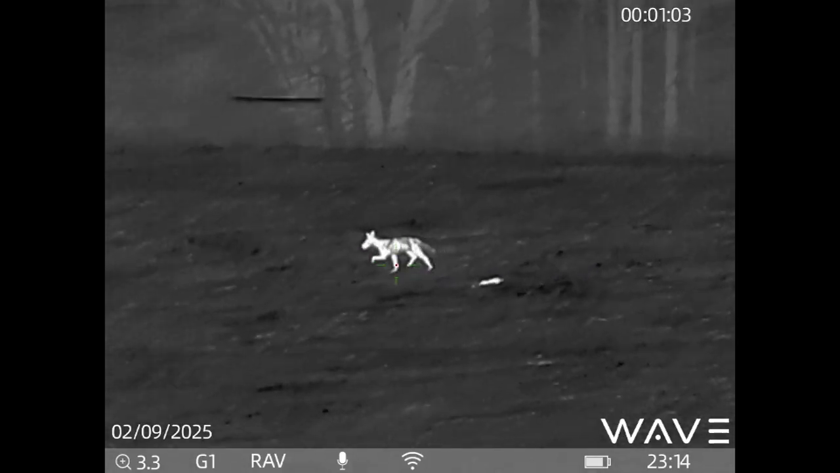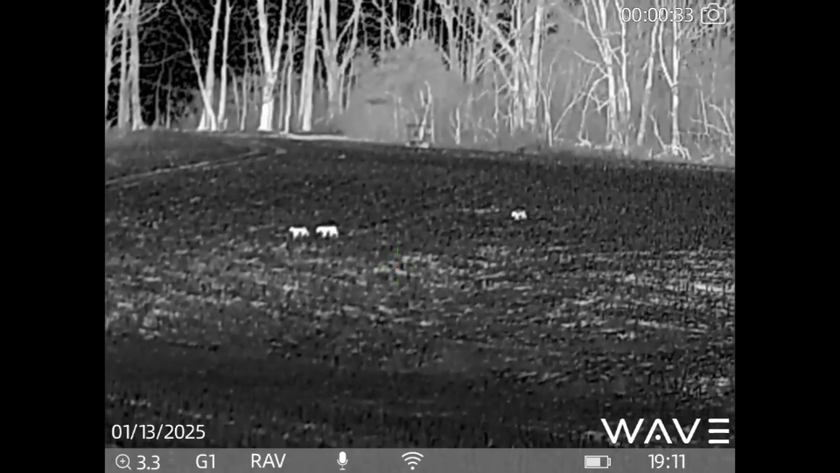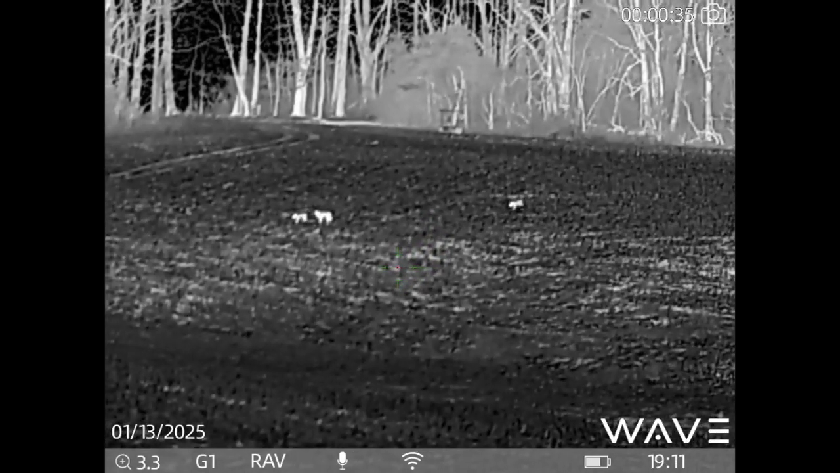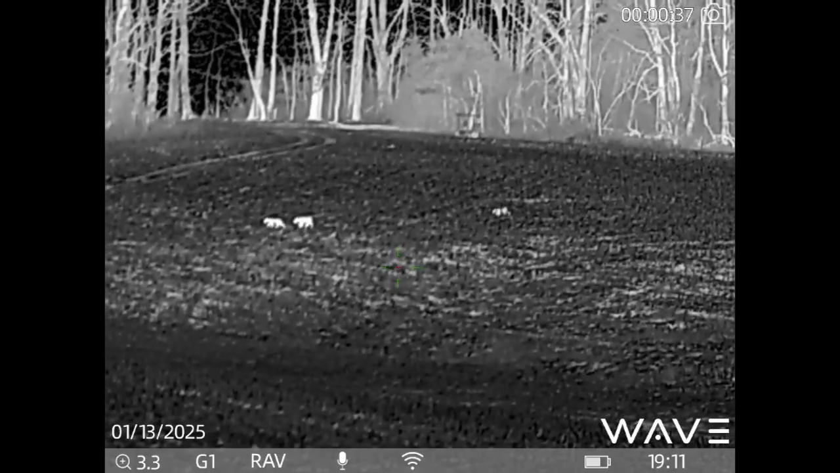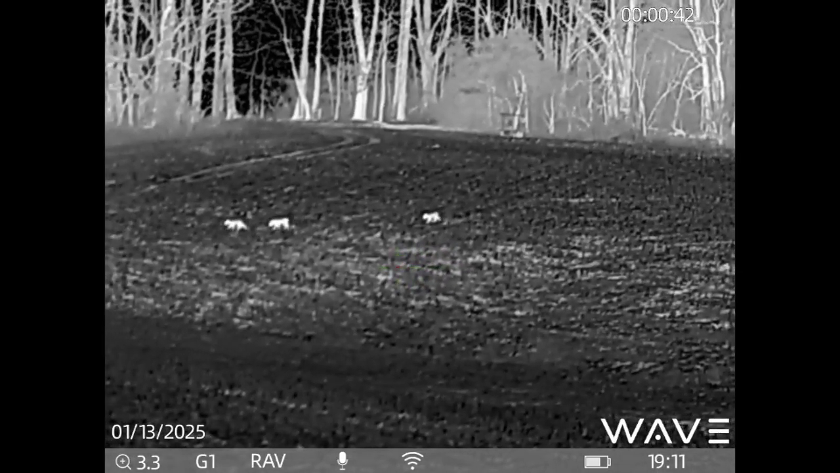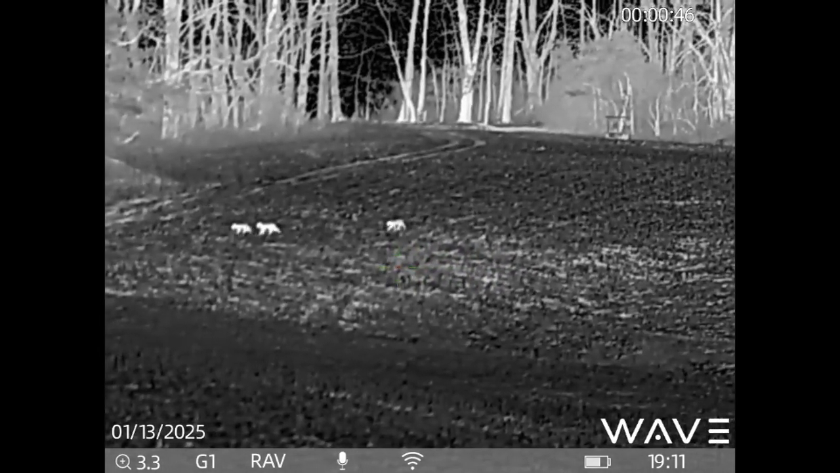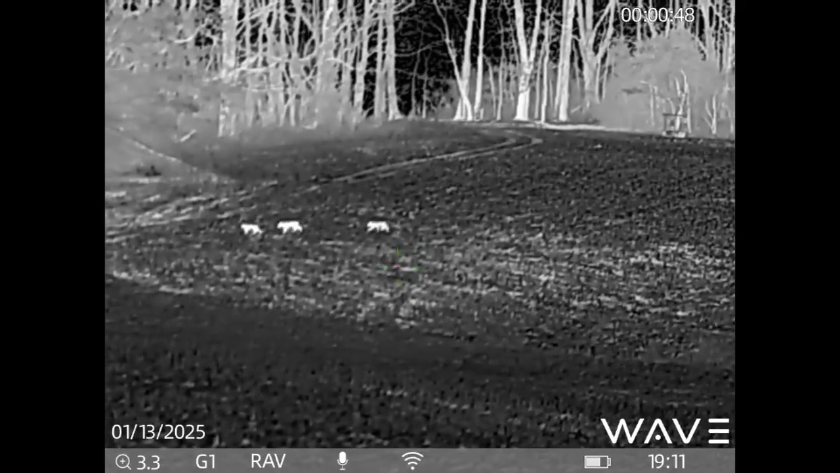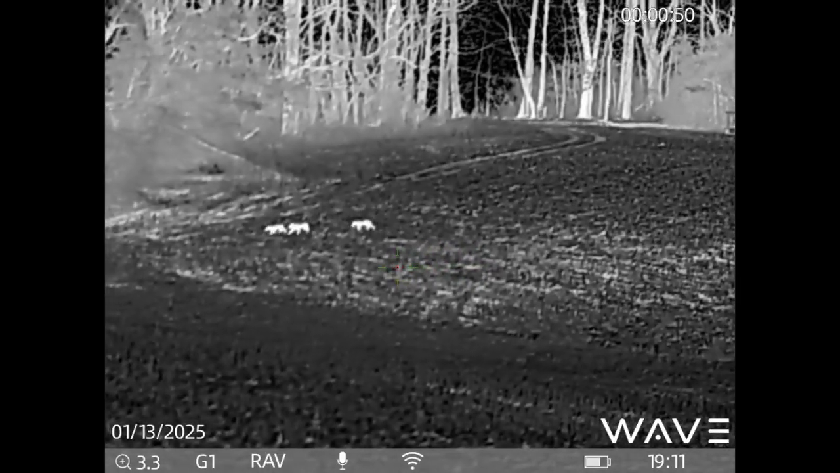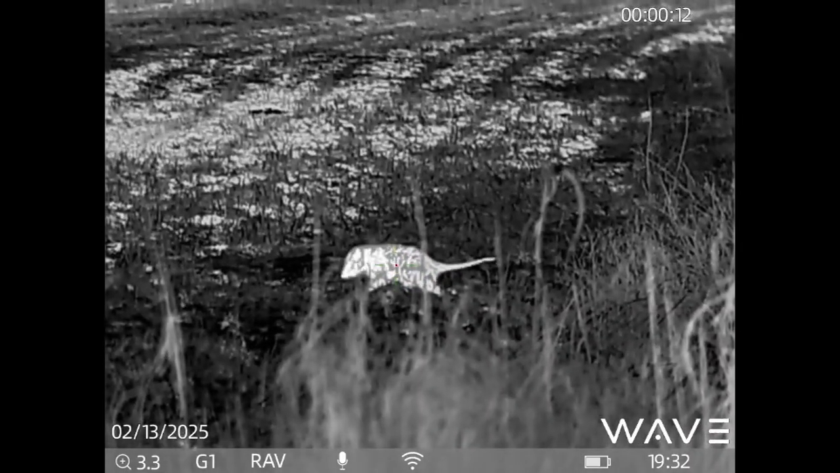Now this is what one looks like when he gets within 80 yards. Here's 3 bobcats going across the field here at 165 yards. Now this scope is nitrogen purged. Its length is 12.6 inches. The scope tube size is 30 millimeter. It weighs 29.7 ounces and has a waterproof rating of IP67.